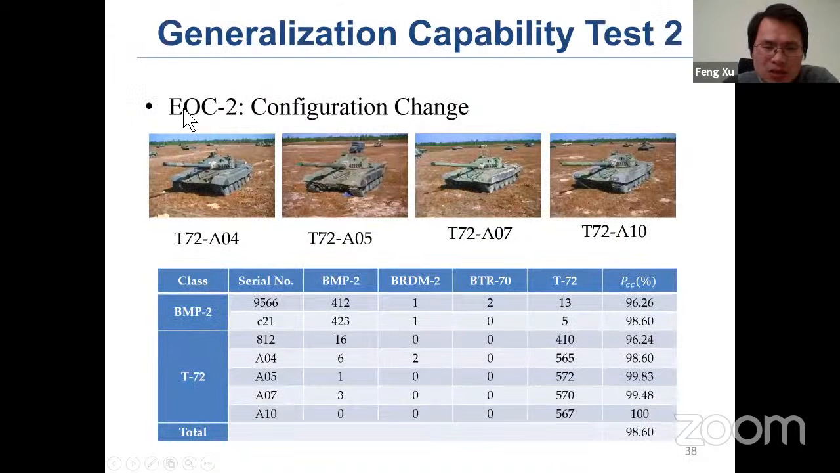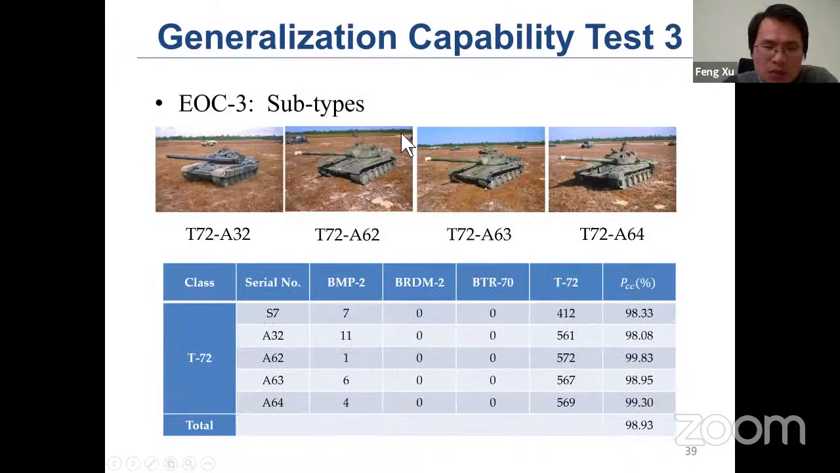In the second case, we tested what if the target has a configuration change, meaning that the vehicle is a little bit different, and see how robust the classifier is. It turns out to be quite robust for this scenario. We also tested another case where the vehicle has an even larger difference, but we can see that it's still quite robust.